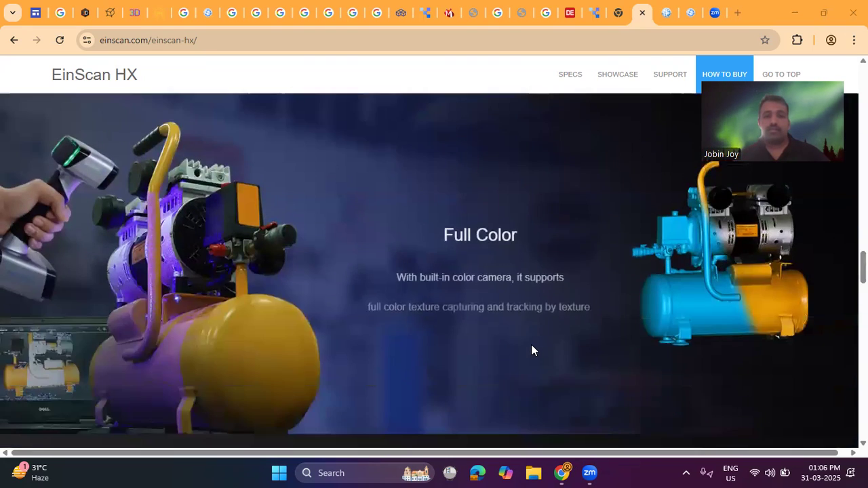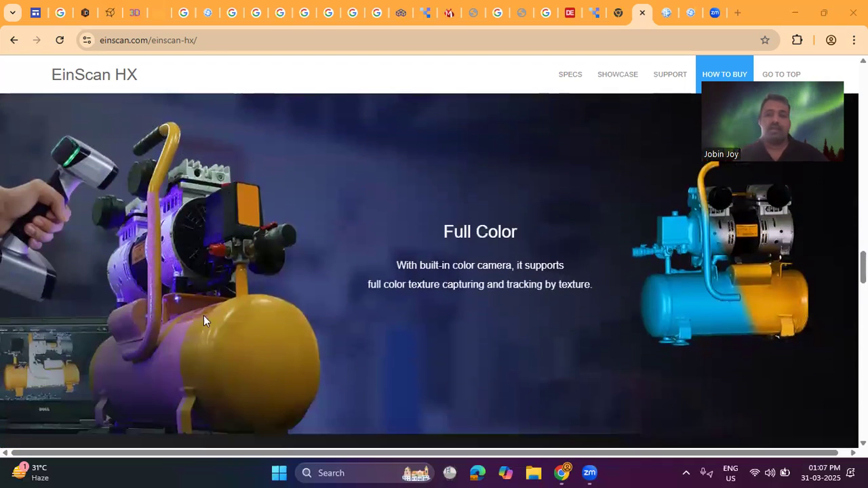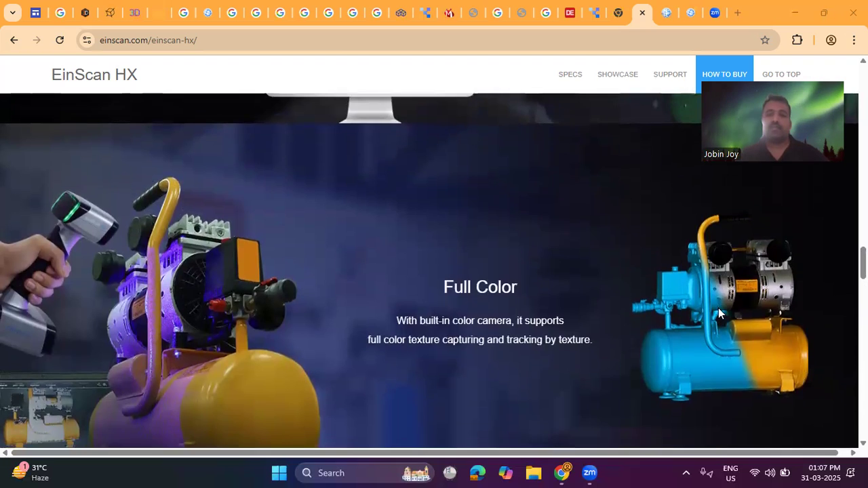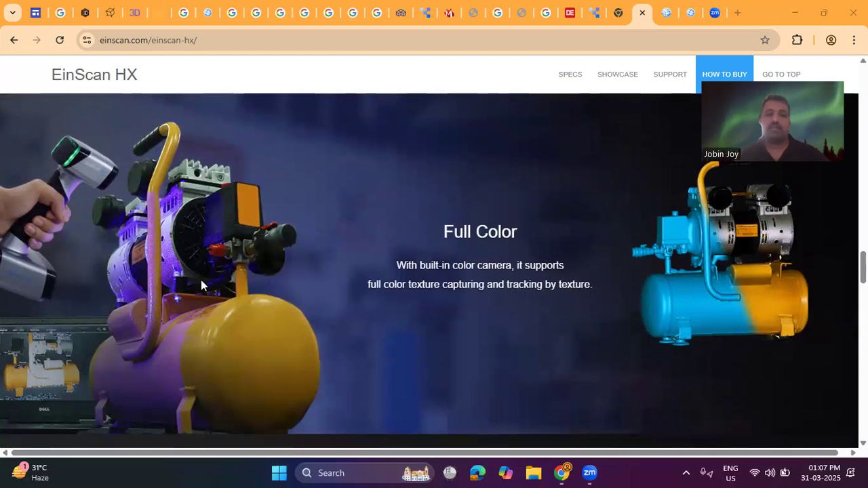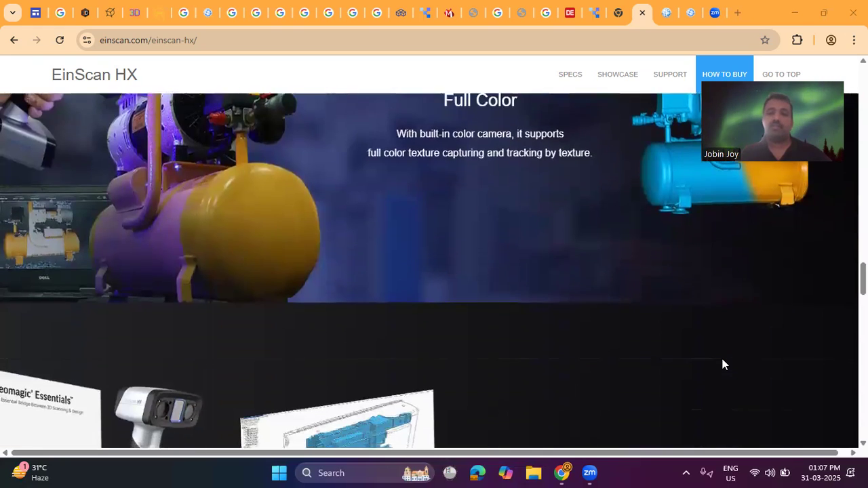Then coming to the color. With the built-in color camera, it supports full color texture capturing and tracking by texture. So we will get the color, the texture, the pattern, everything after the scanning process. For example, here a compressor is scanned, and this image represents the scanned file after scanning with the Einscan HX 3D scanner. So we will get full color texture capturing and tracking by texture.